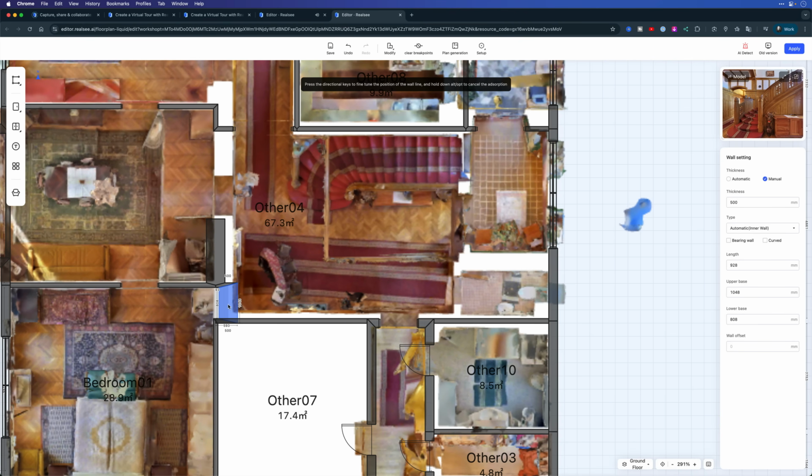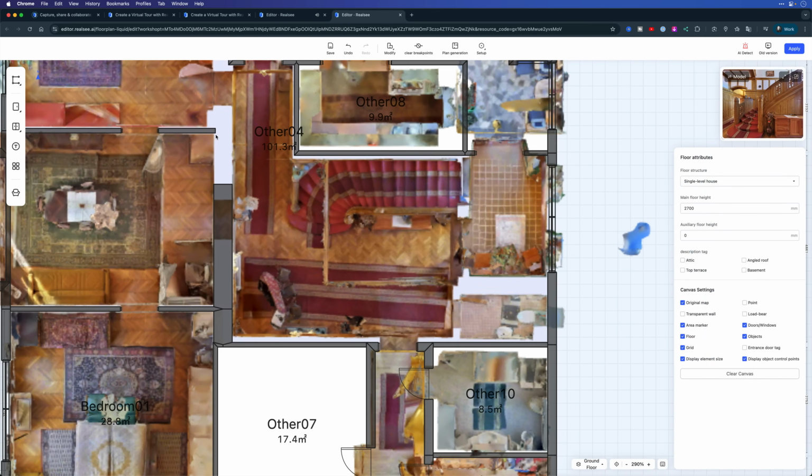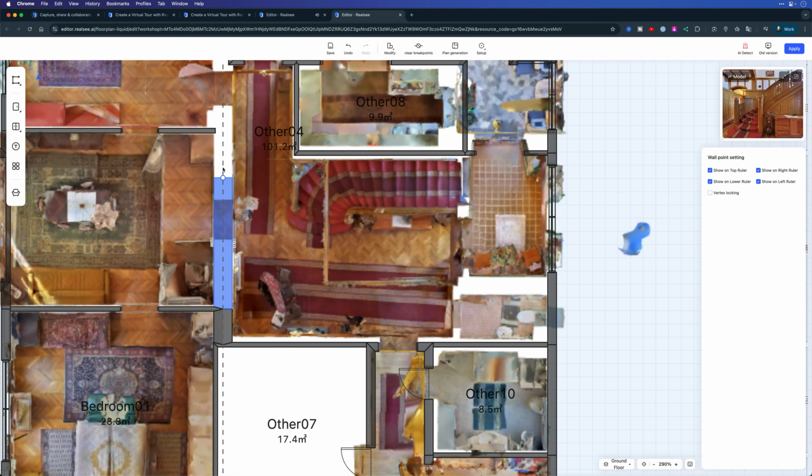I'm going to move this over to get it lined up with where it should be here. And there we go. I'm going to go ahead and get rid of this little portion of the wall here as well. And let's just extend this up all the way.